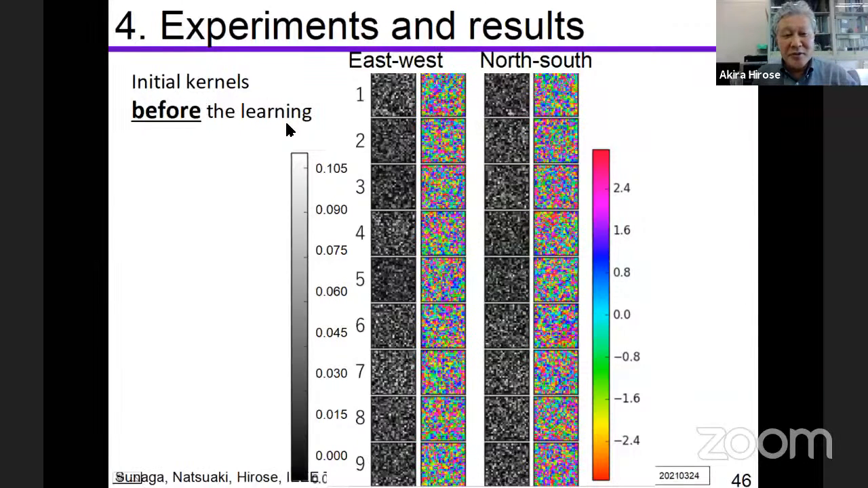Before the learning process, they are initialized at random. We have prepared 9 filters in this case, for the east-west gradient input chunk, and for the north-south gradient input chunks. So this is before the learning.